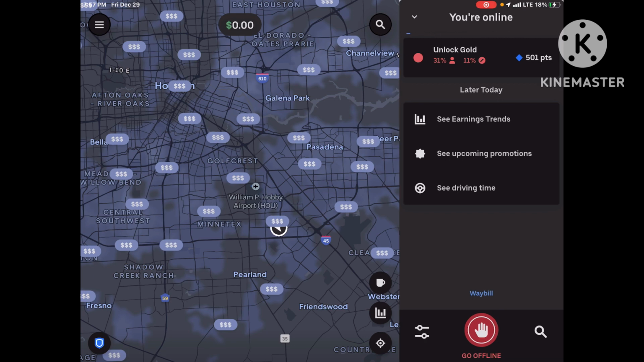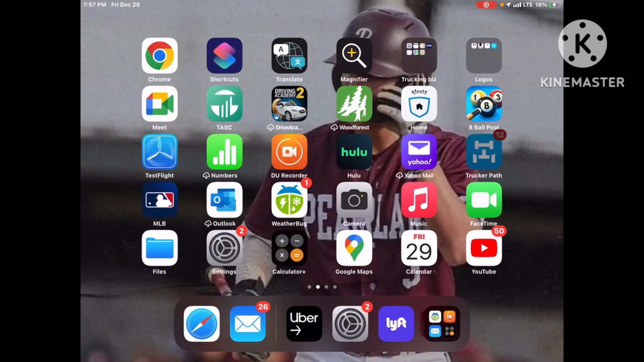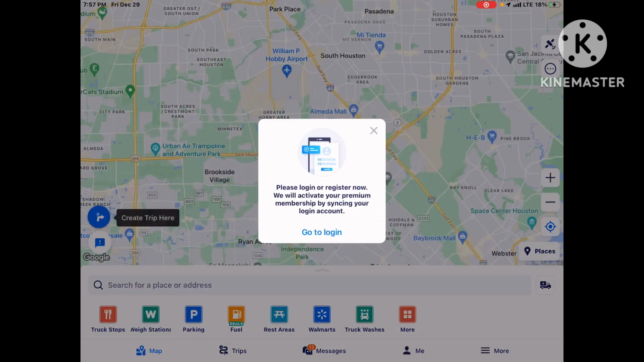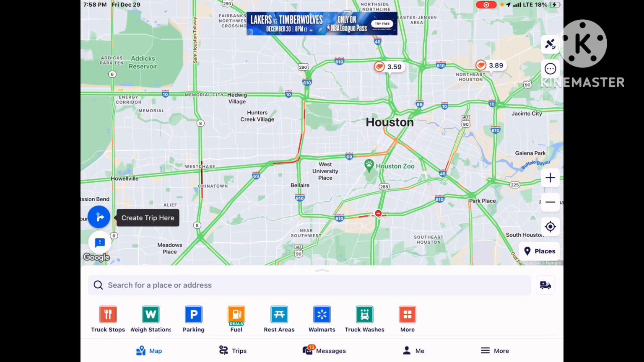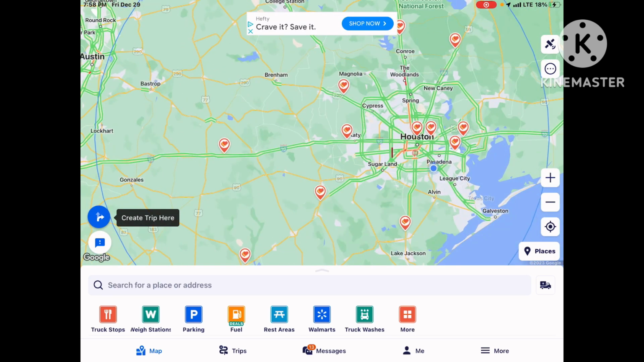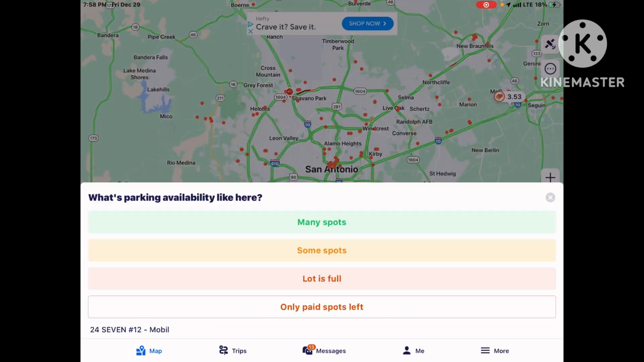In fact, let's check out what's out there, guys. Let's look at other markets and how their traffic flow is. There we are, my old app that I used for my trucking. Let's see the traffic flow in Houston. It's looking pretty good. If it's green, that means everything is running smoothly. Orange means a little hesitation, but not too bad. Red means traffic is moving slow, and deep red means basically a standstill.